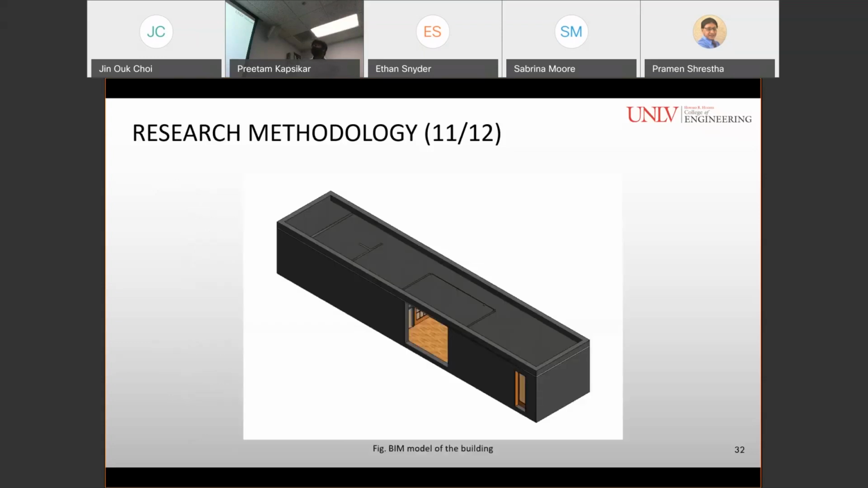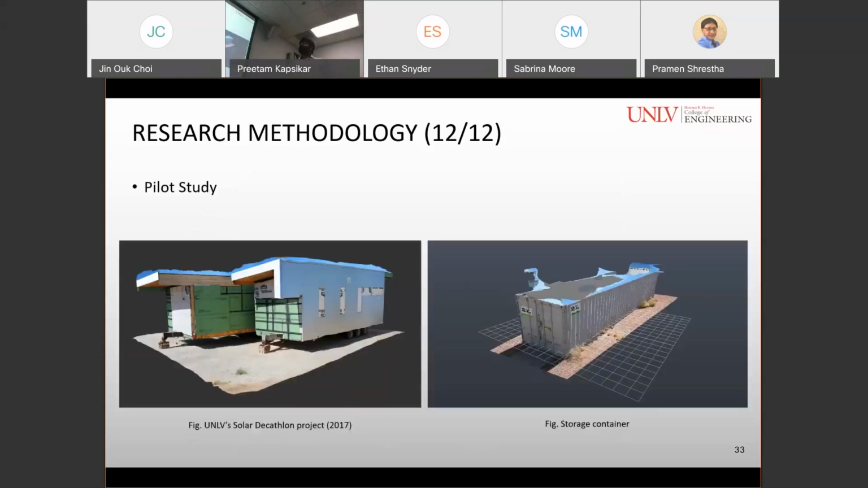So this was the BIM model which we developed in Revit. Before heading towards the final project, we did a pilot study on UNLV Solar Decathlon 2017 project and a storage container. However, we didn't analyze the dimensions. It was just a test project which we did for understanding the working of the software.